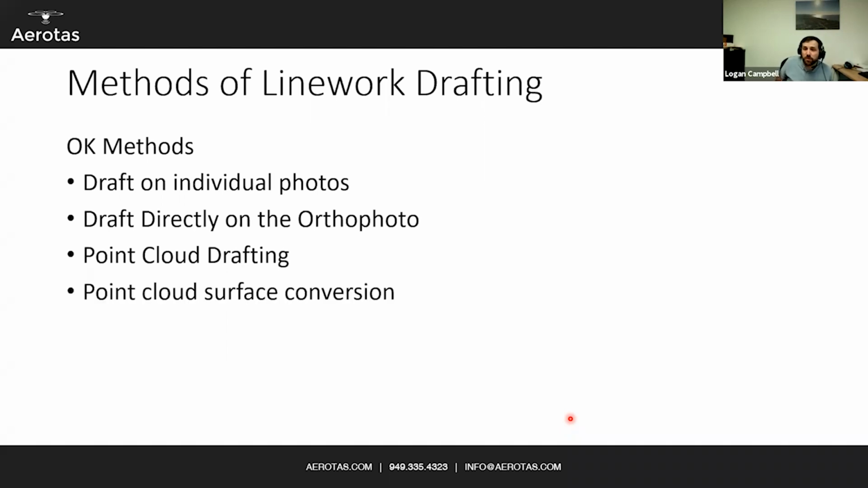You can convert the point cloud into a surface once you've done your data extraction, or once you've done your point cloud classification. That's one that we actually really like: classifying it, creating it into a surface, and then extracting additional topo points and break lines from a classified LiDAR surface. And then you can draft directly on a 2.5D orthophoto and DSM.